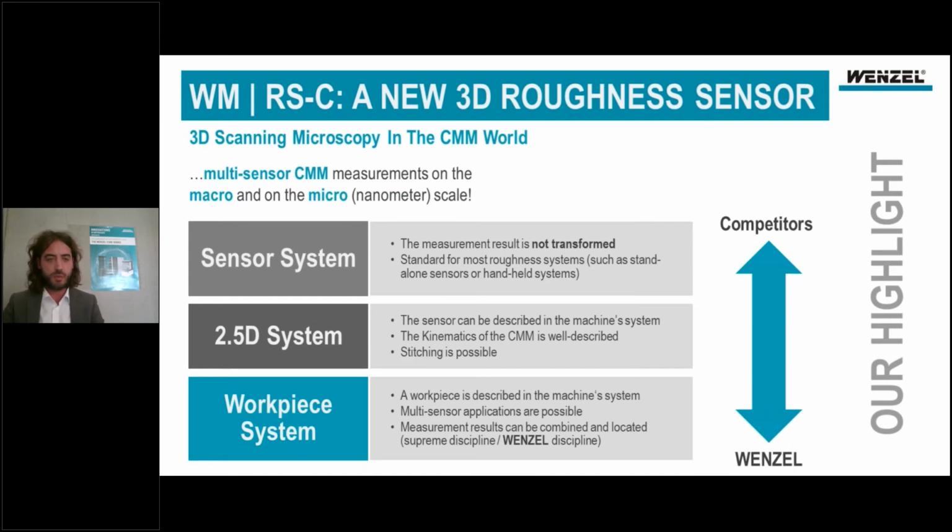That's the simplest way. A more advanced way is to do a 2.5D analysis in some kind of CMM system, meaning you have, for example, a table that you can move, you can do some stitching, you can increase your measurement range, and that's what most people, what competitors, are doing.